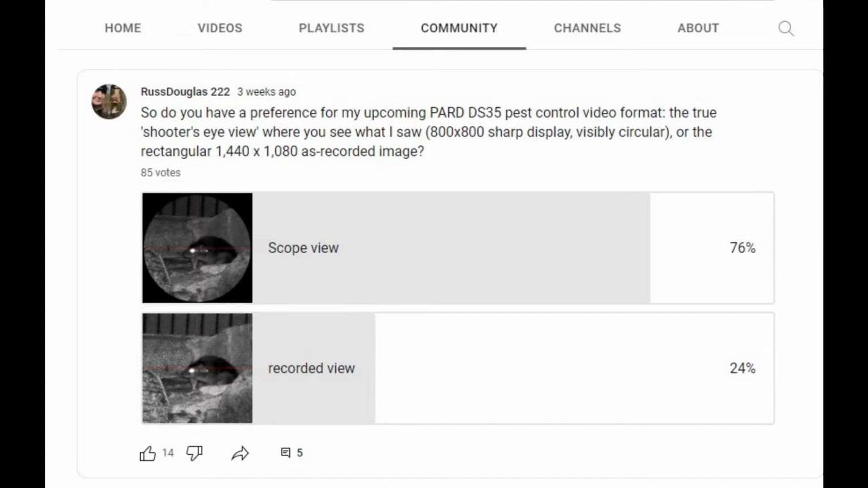I really thought it would be right to mask the image from the DS35-70RF for you to see the shooter's eye view. Did a poll on my channel's community tab and only 80 odd votes, but 3/4 of you agreed with me. So the pest control footage will be masked. Let me know what you think in the comments.